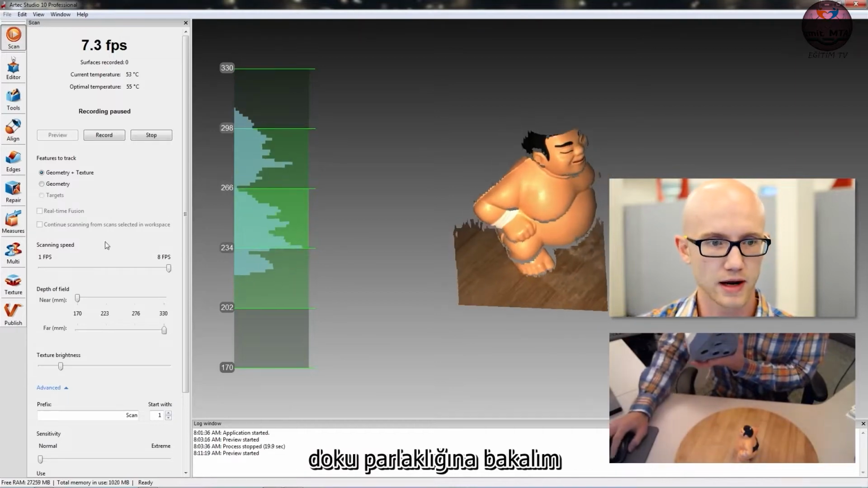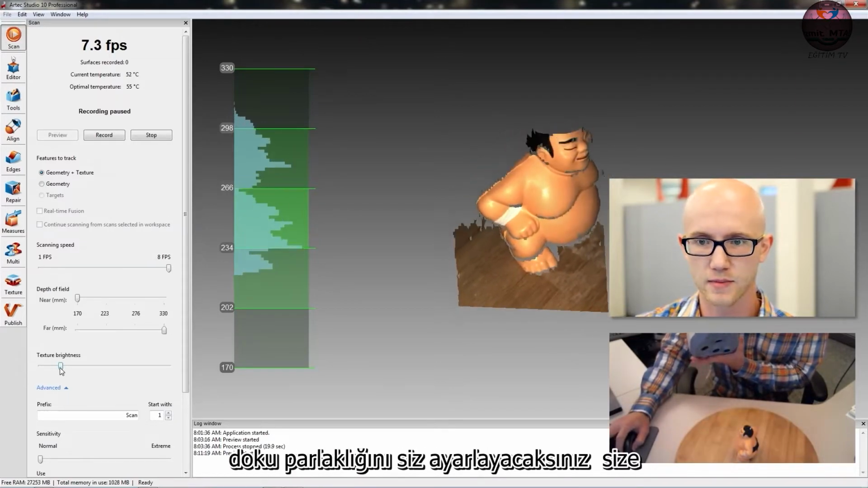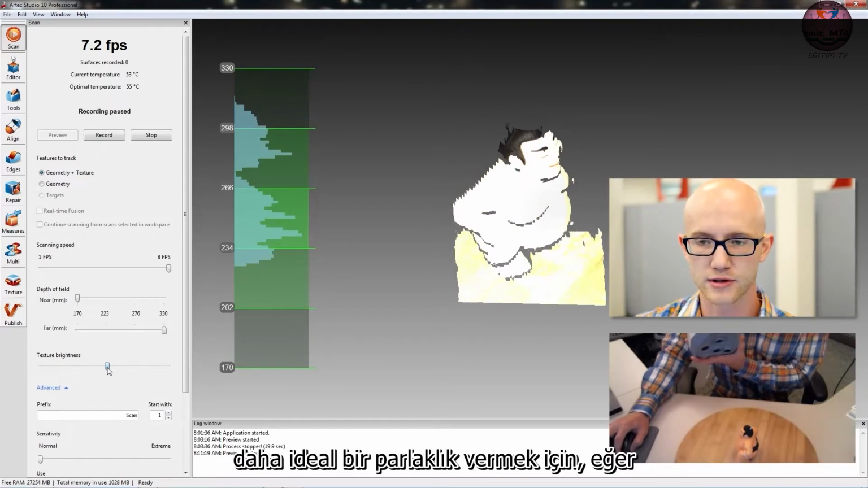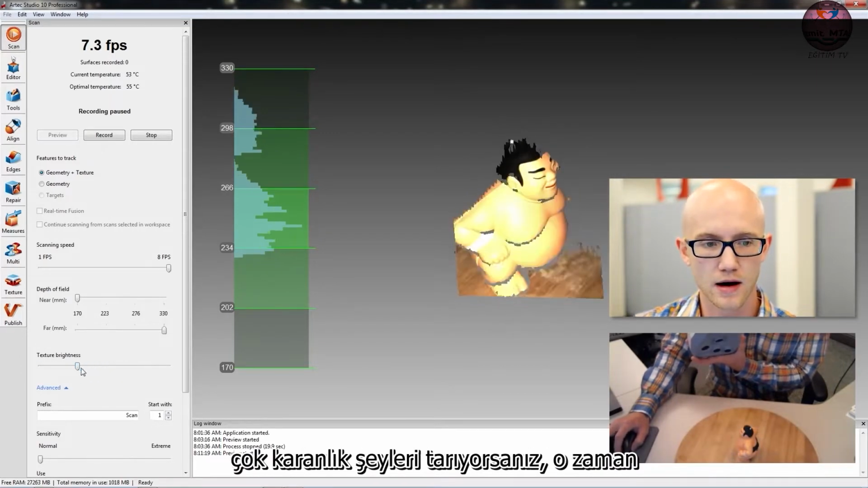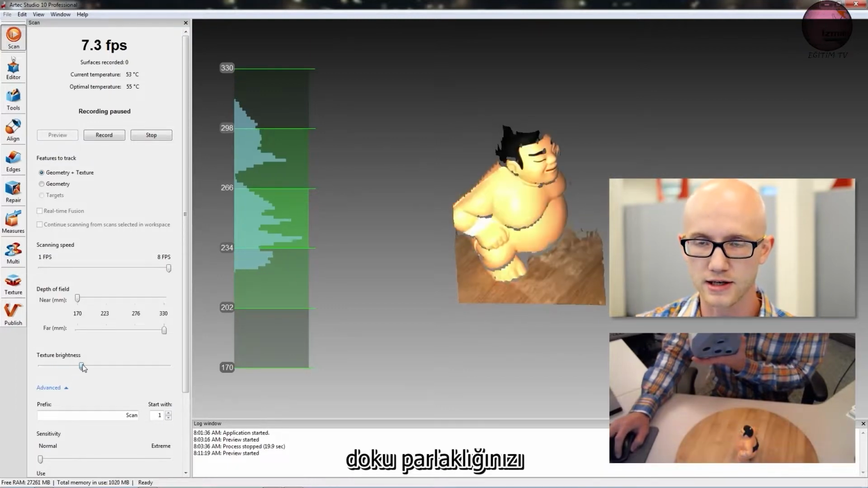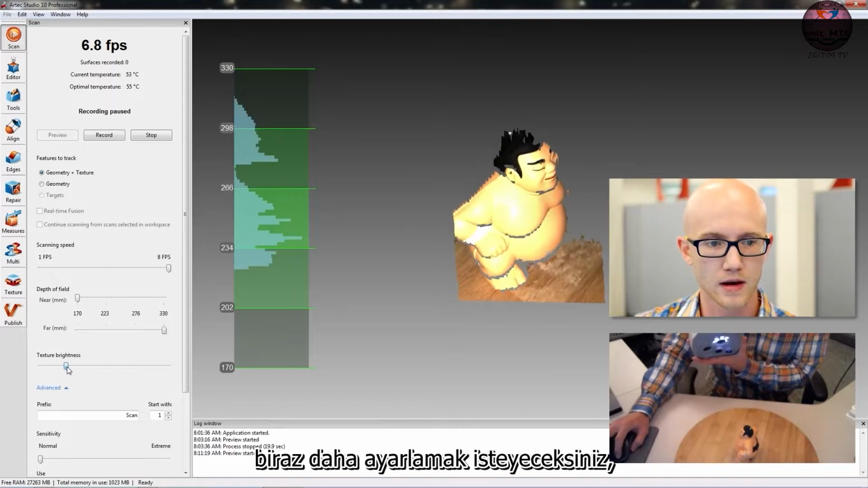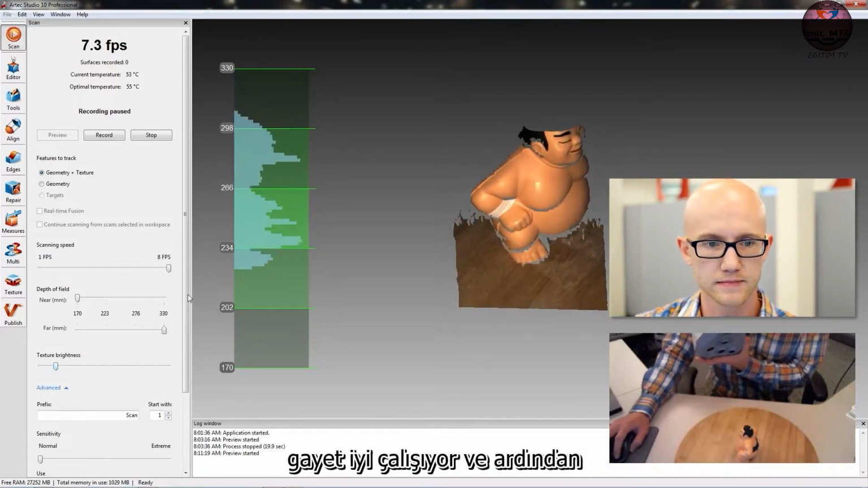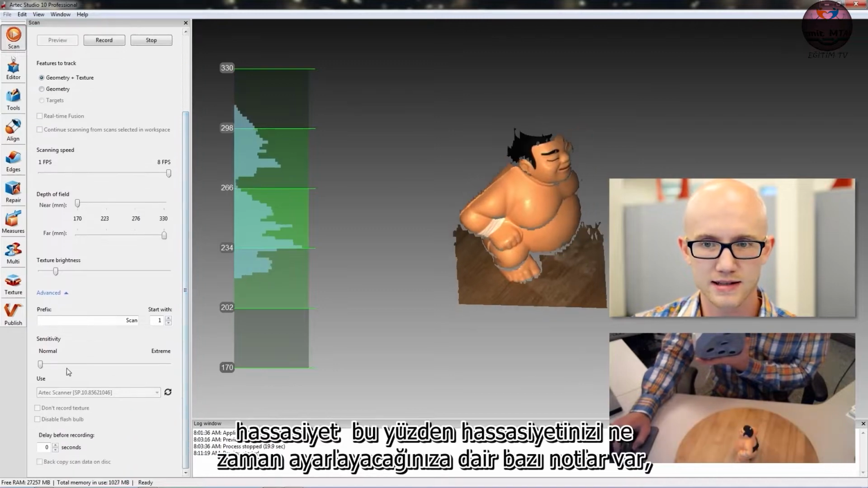Let's look at texture brightness. You adjust texture brightness to give you a more ideal brightness. If you're scanning very dark things, then you will want to maybe adjust your texture brightness up a little bit more. We're going to leave it about right here for this object. This works just fine. And then sensitivity.